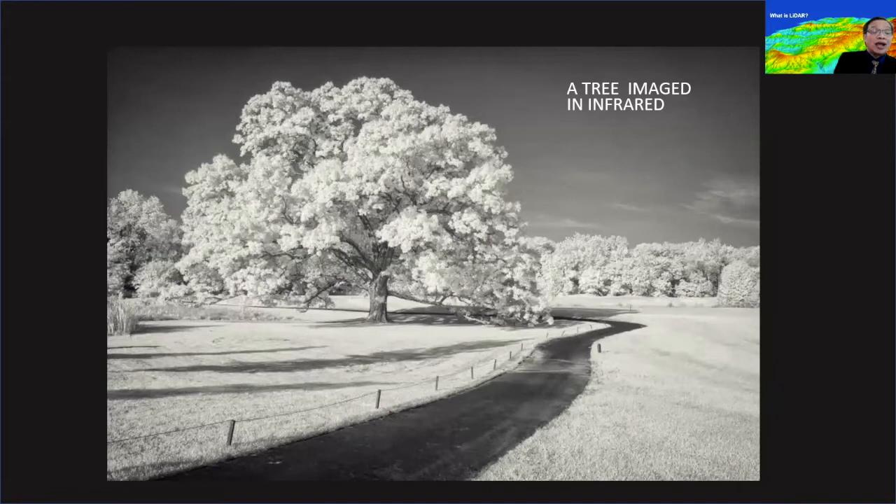And why, you ask, are the plants and the trees very bright? Simply because plants, vegetation, reflect a huge amount of infrared. That's why they're bright in this particular image. And this image was captured using infrared. So these bright pixels that you see here are actually reflectance of vegetation in the infrared wavelengths.